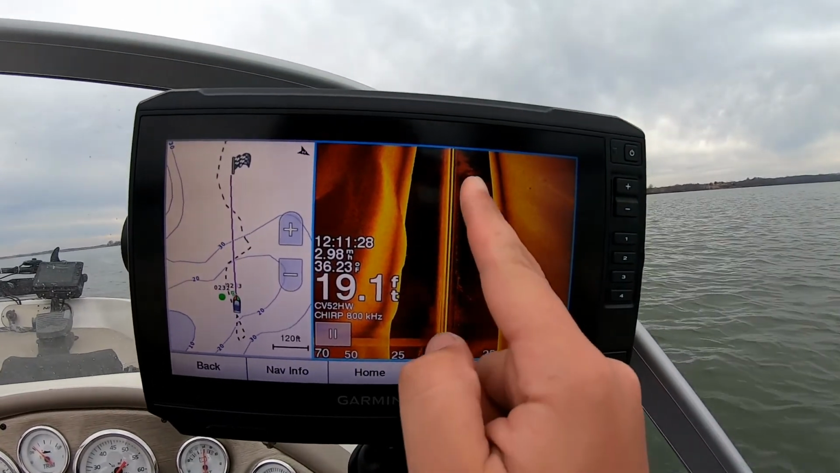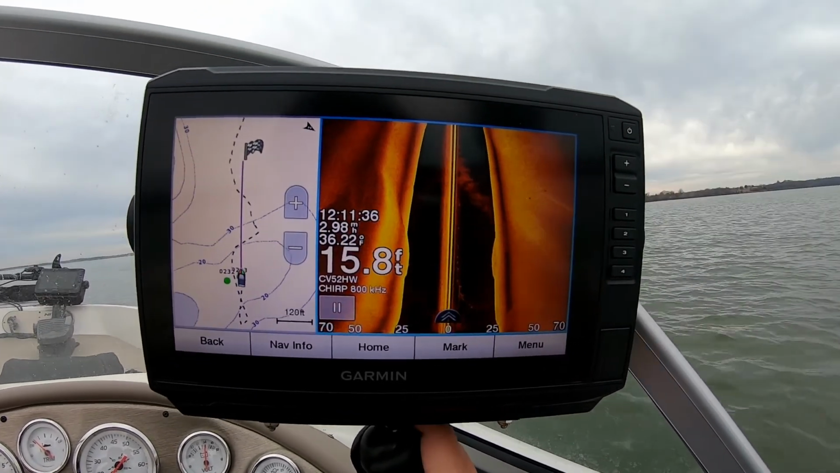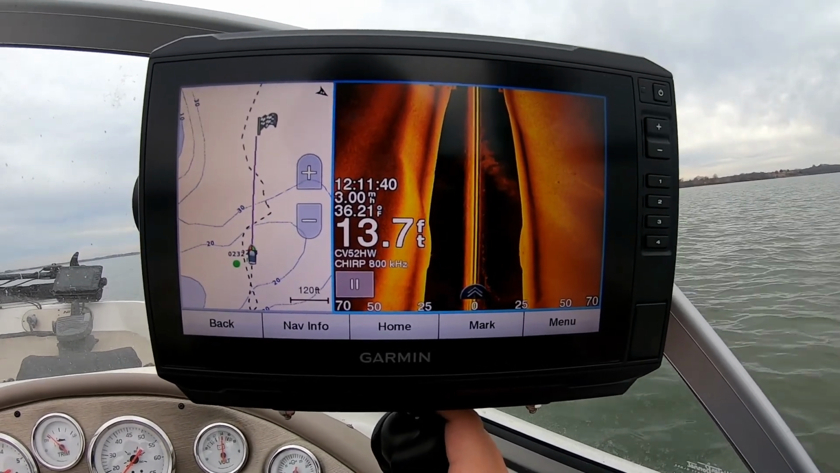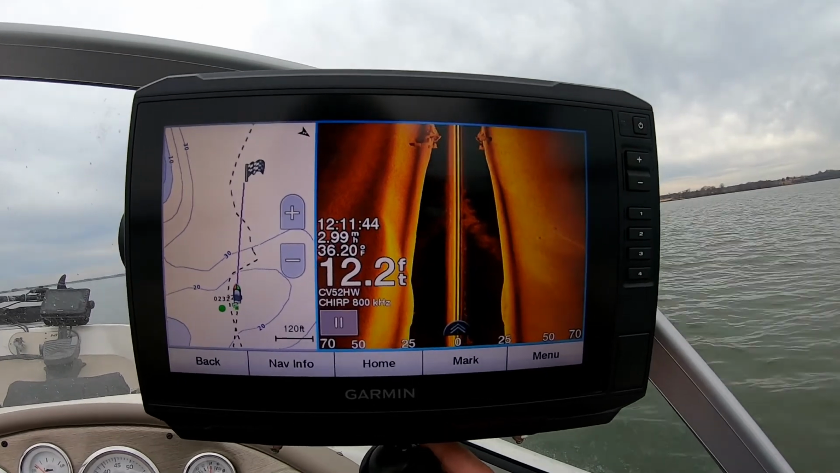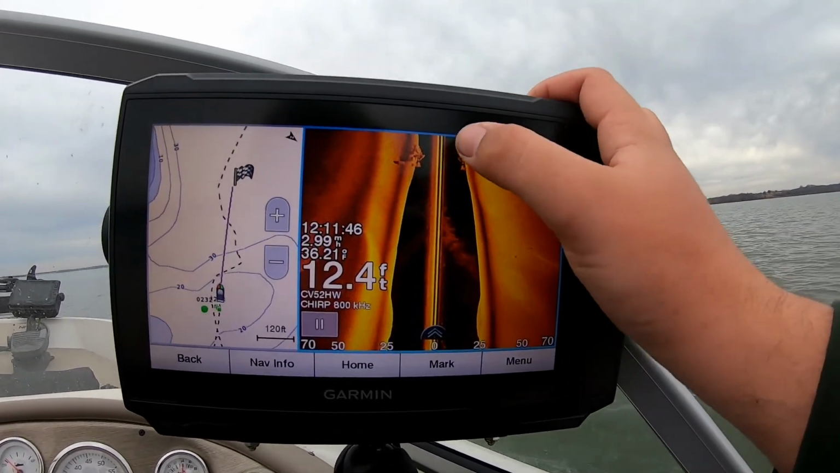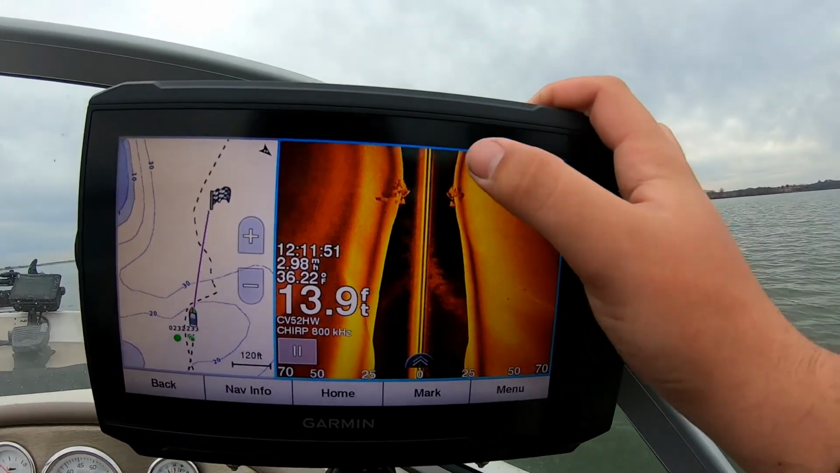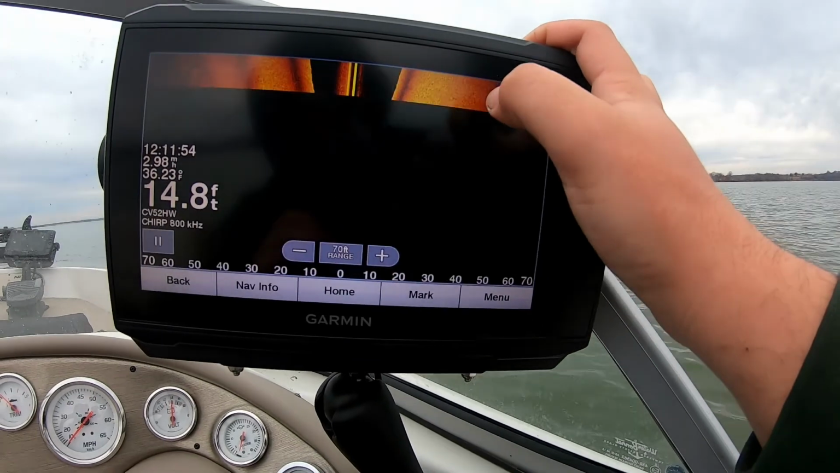That right there is just a bunch of boat exhaust. And oh, there's one right there. Oh, there's a bunch right there. Holy cow. Oh, they look about that. We went directly over it. That's why it's not really on the side. That's basically down view right there.